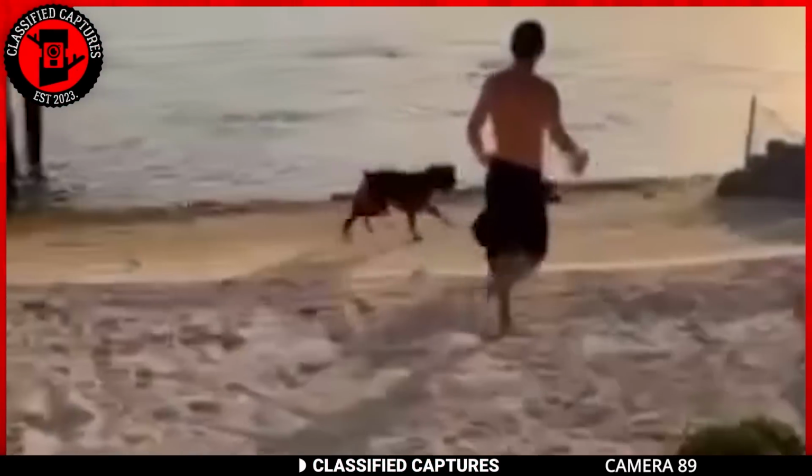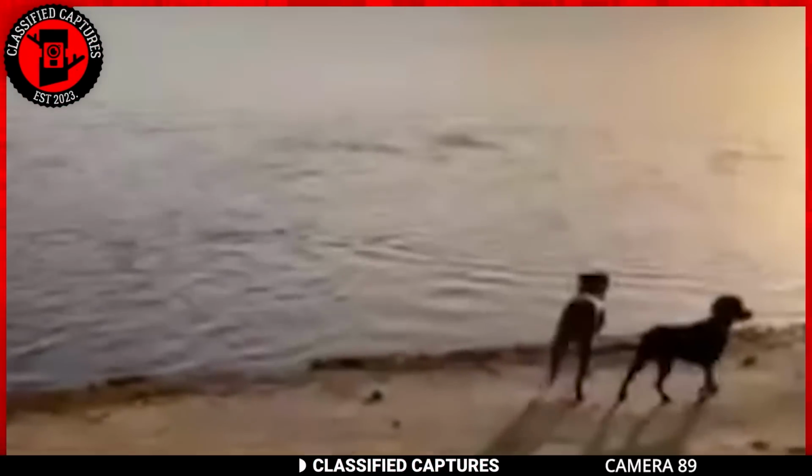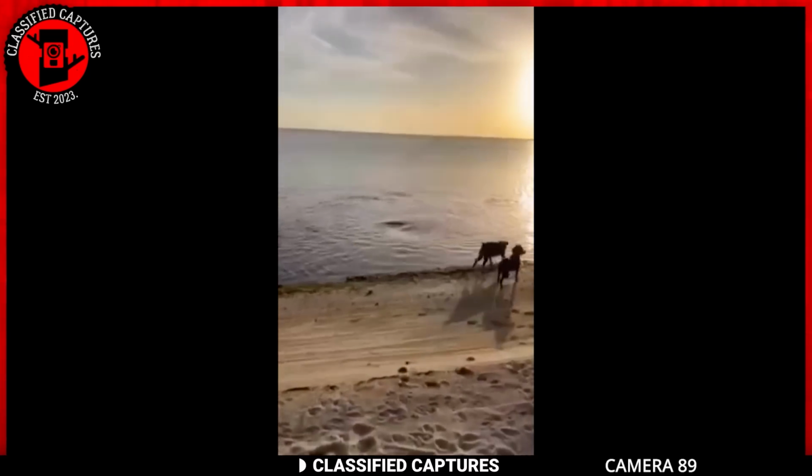On a tranquil seashore, a man with his two dogs is leisurely strolling along the sands. Suddenly, a surprise guest emerges, a swordfish making a rare appearance close to the shore.